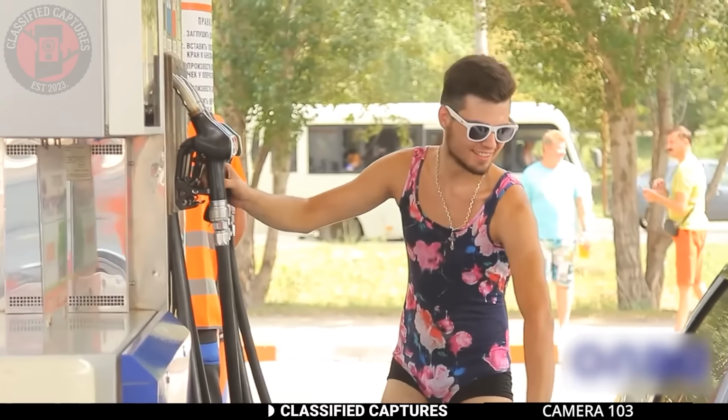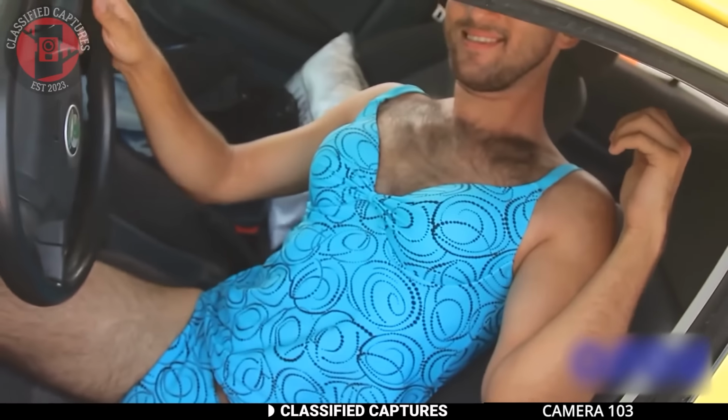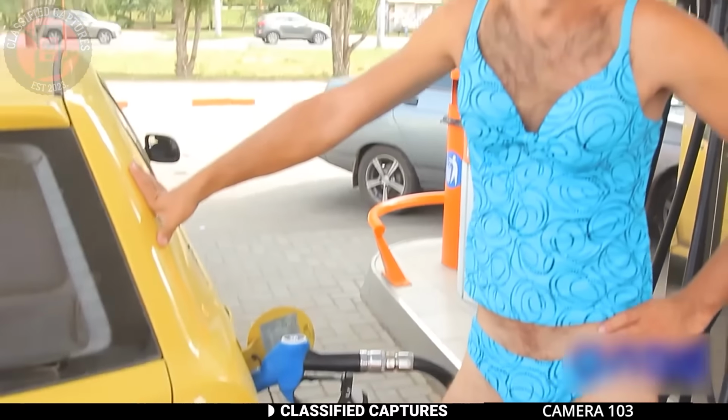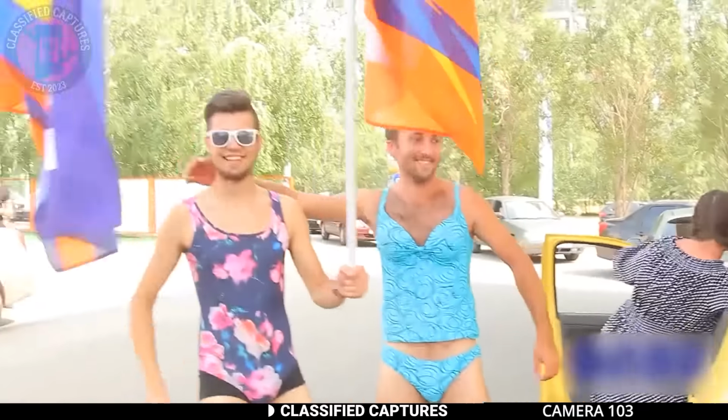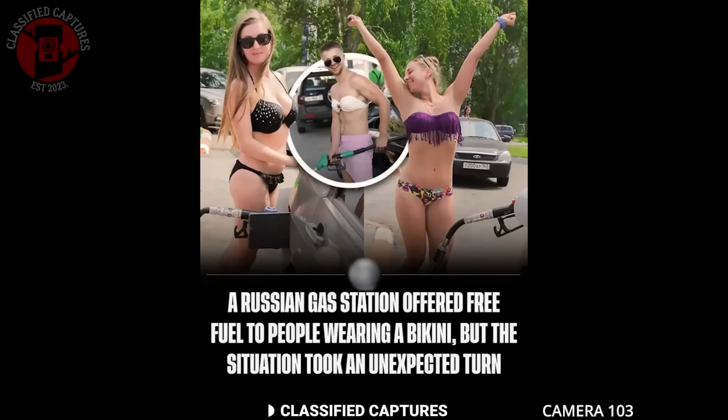and posing for photographs as they filled up their cars, all to claim their free gas. It turned into a hilarious scene with these guys in bright bikinis laughing and totally owning the moment. The gas station had definitely got the attention it wanted, just not in the way they expected.